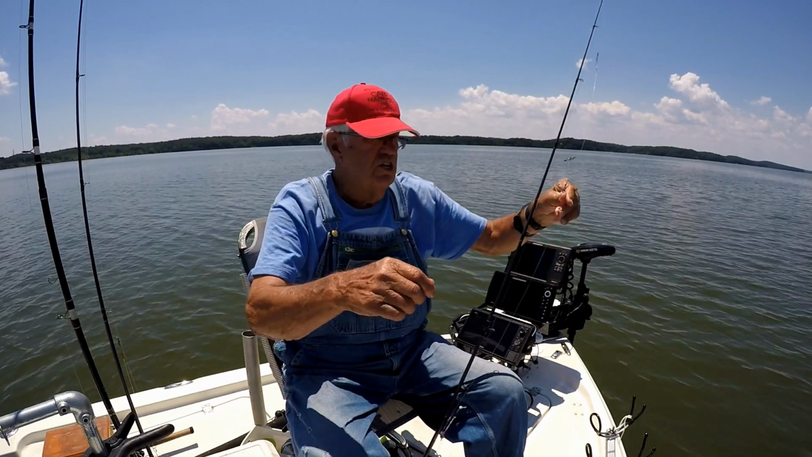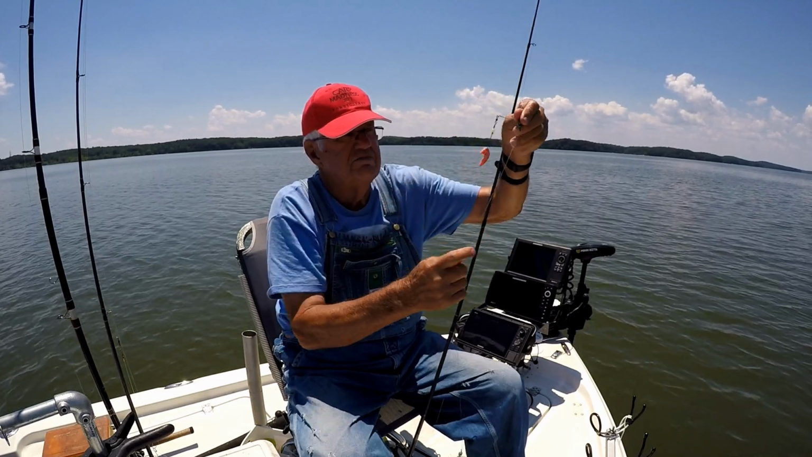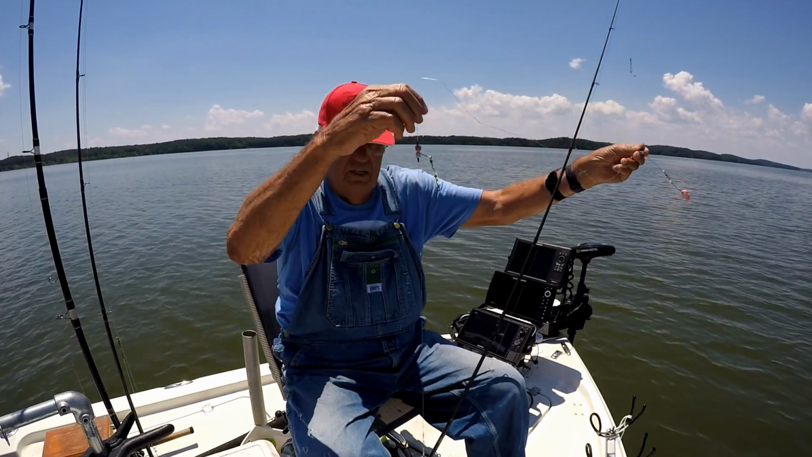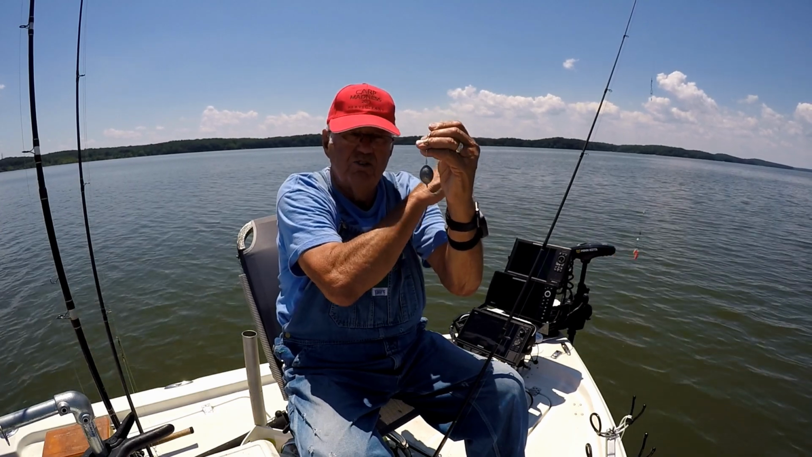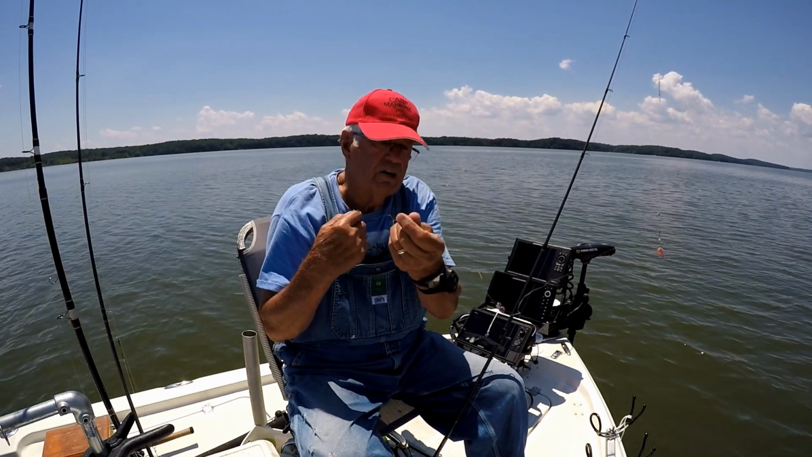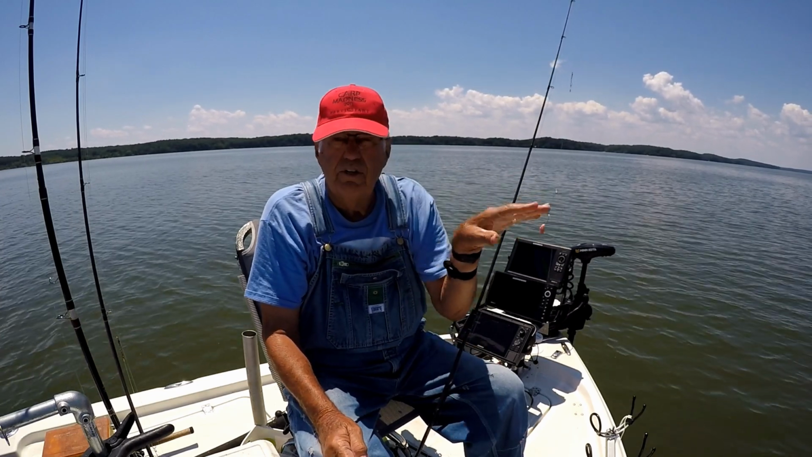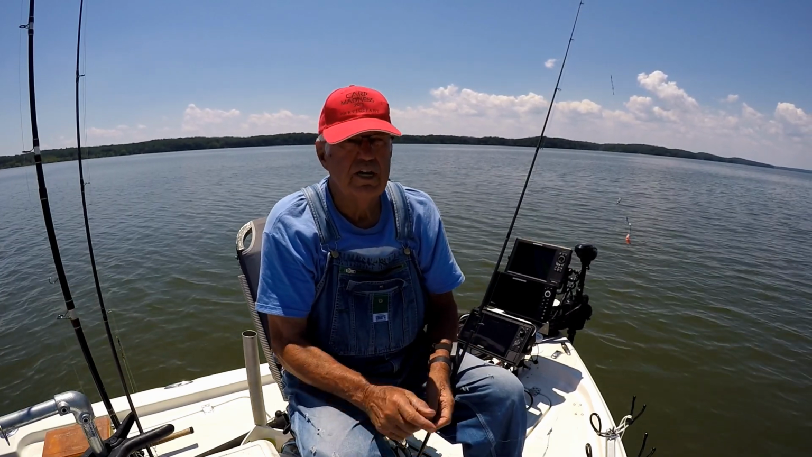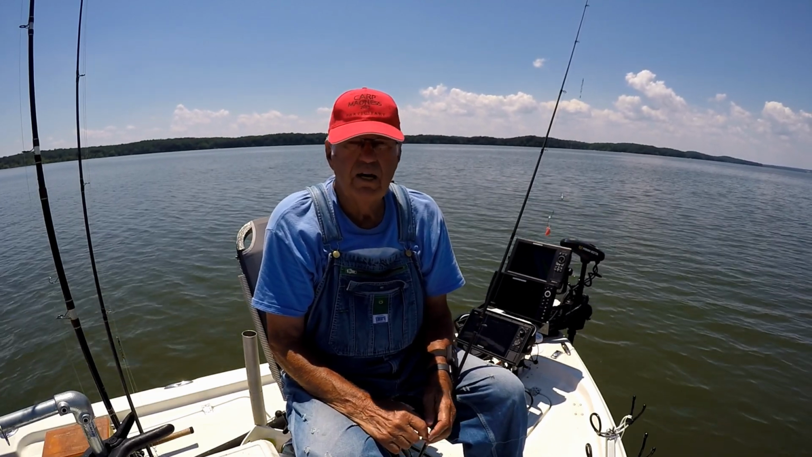And this is just a double rig that I made down in the basement. I've got a 3 ounce weight on here. They're not pulling as much current as they were, so I could probably do with a 2 ounce to keep it vertical, but I just left the 3 on there.